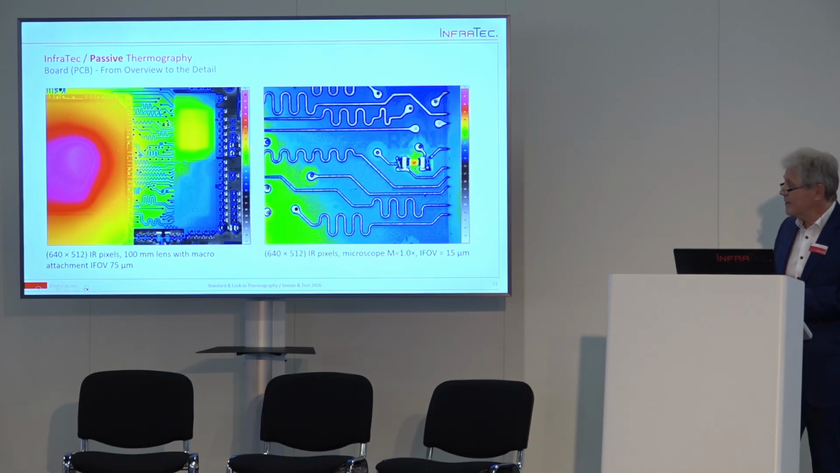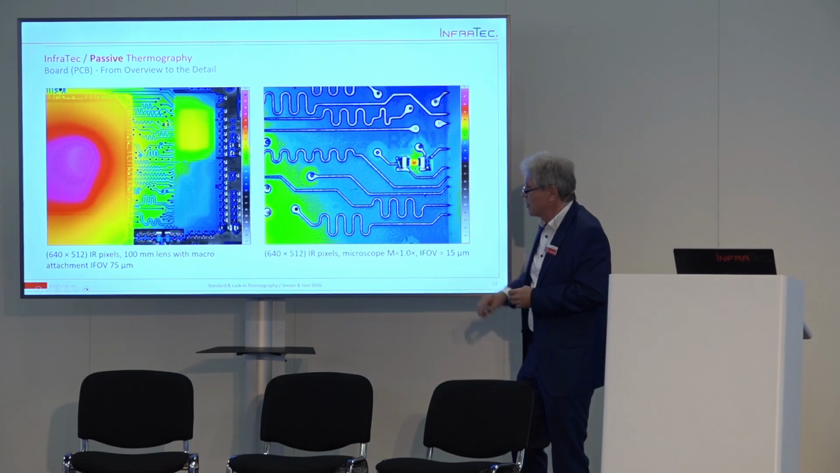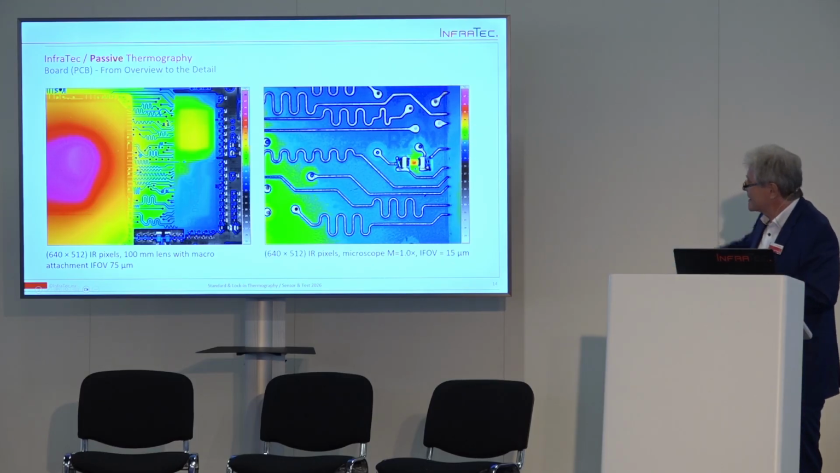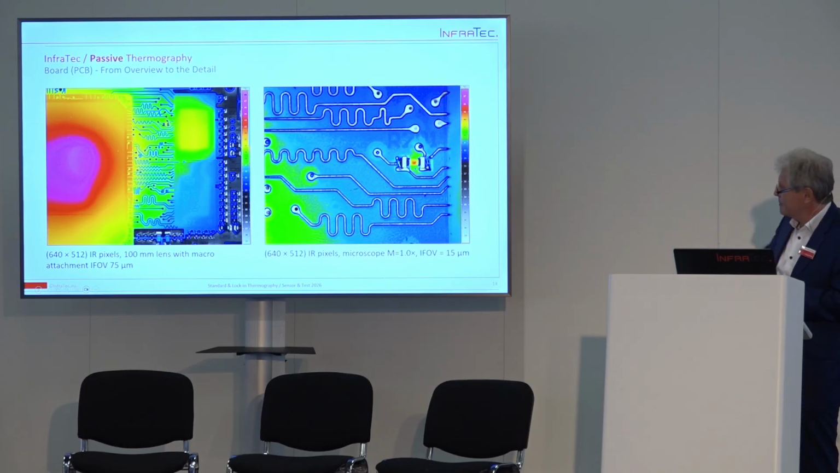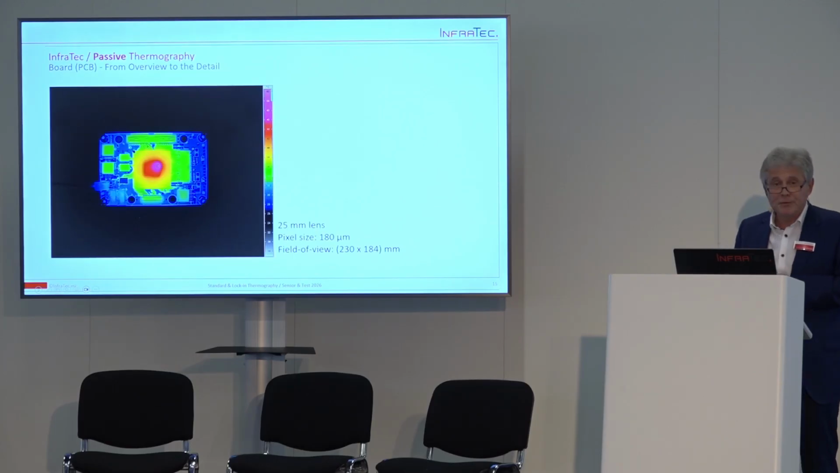When you want to have a better resolution, if you have smaller parts, when you want to see smaller energy distribution within the parts and so on, you can have different lenses, different microscope lenses. Here you see some examples of an electronic board and an electronic device with realized pixel resolution of 75 micrometers, and then with a dedicated microscope lens on the right side with 15 micrometers with magnification 1. But it can be improved as well.